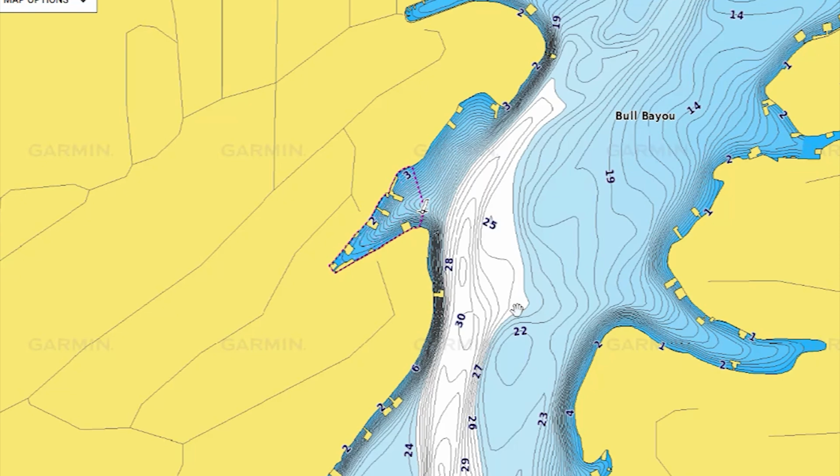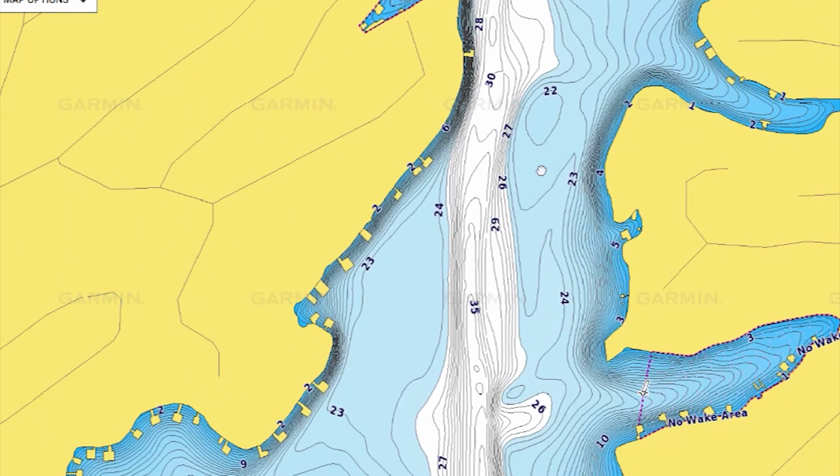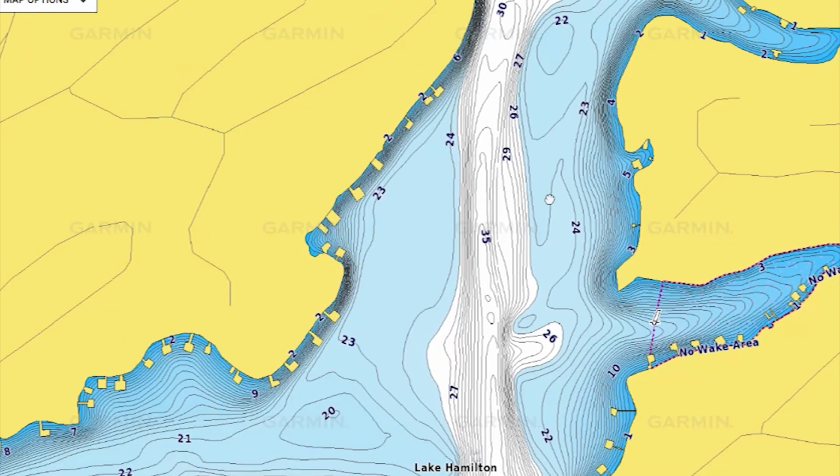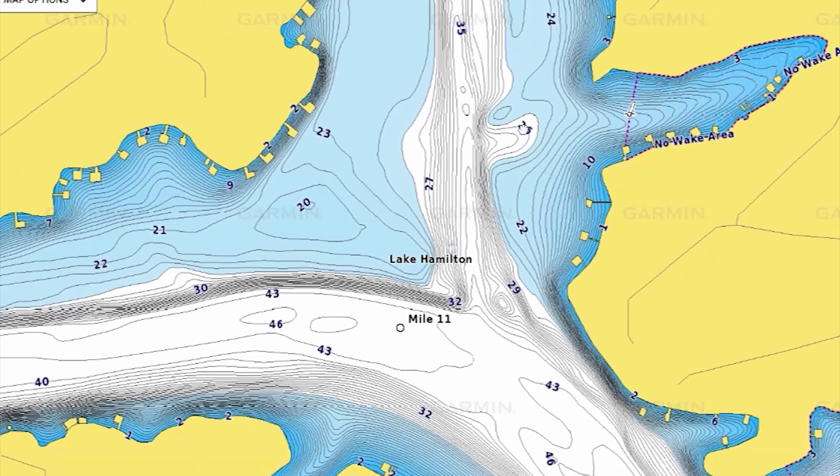This is the main deal. We have a main point. I've already graphed this, and I've fished this a lot before. I know there's some brush. There's a big flat up there a ways. And so then I put the trolling motor down and just kind of started going around.